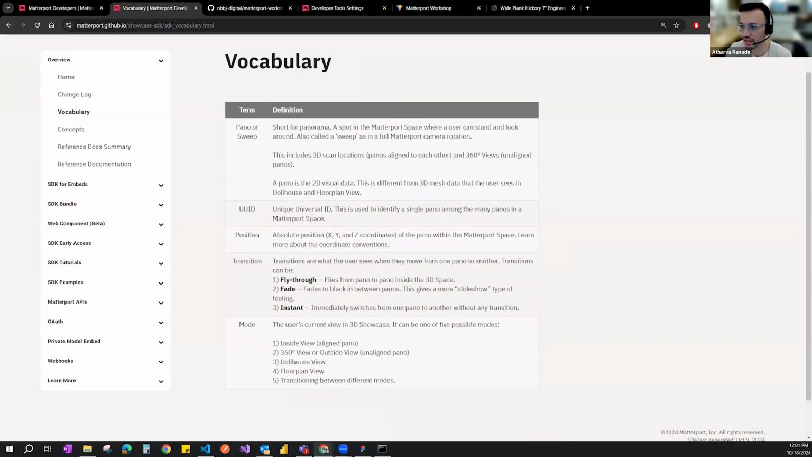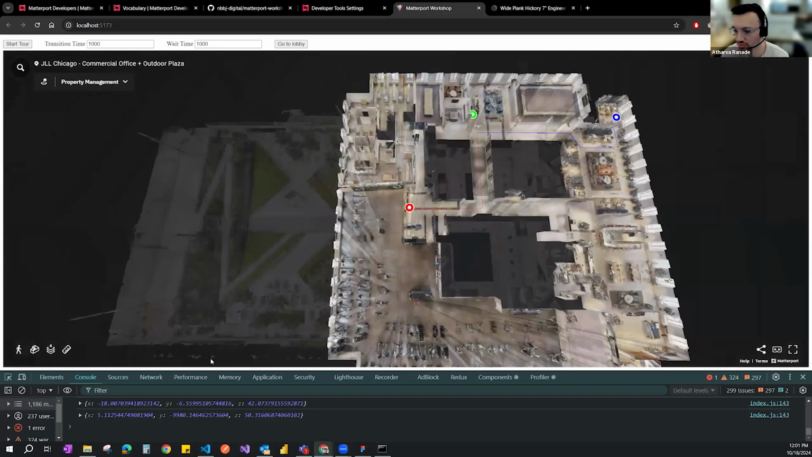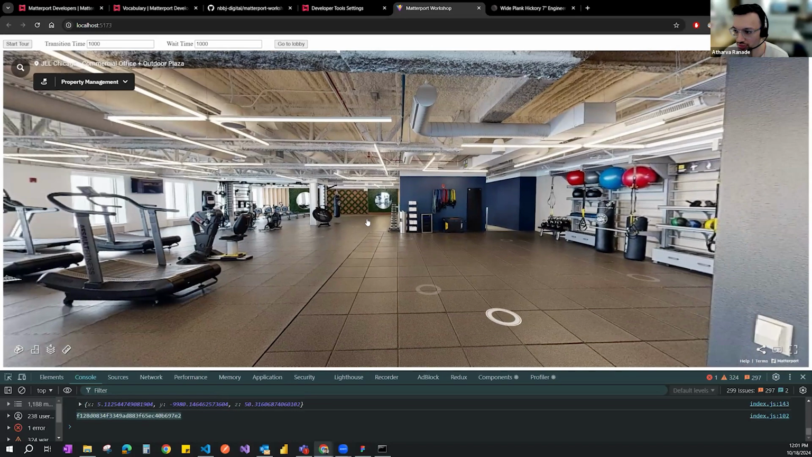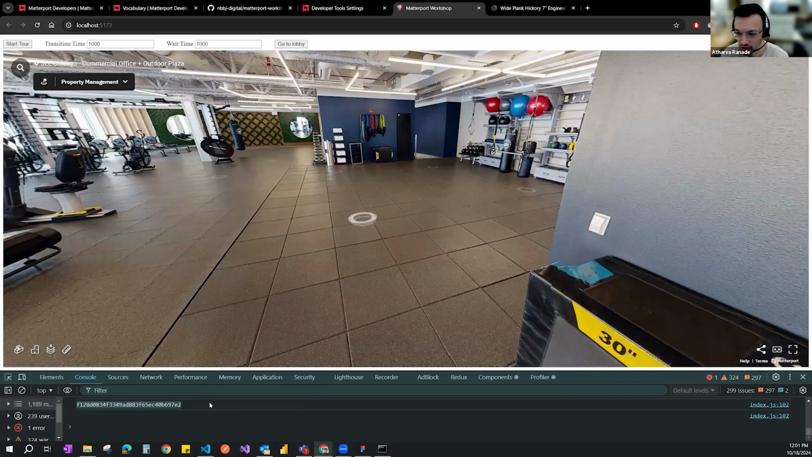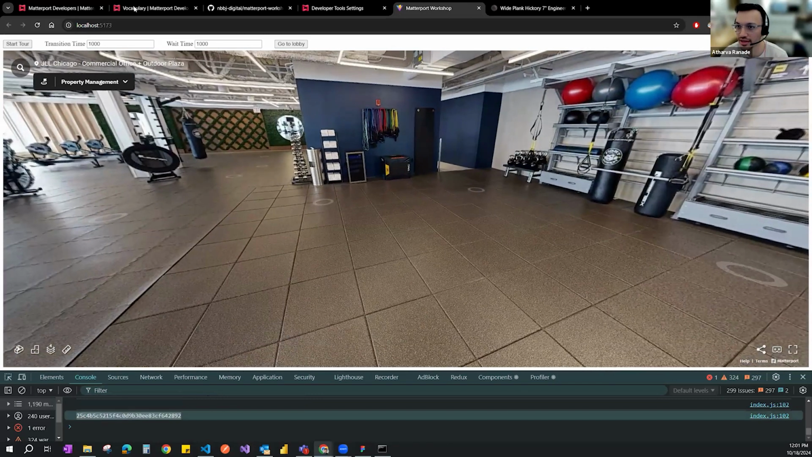The UUID is the unique ID of the sweep. As we saw here, when I go to a certain sweep, what gets logged down here is the unique ID of that sweep. If I click on the next sweep, you will see a different ID getting logged. Each sweep has its own ID attached to it.